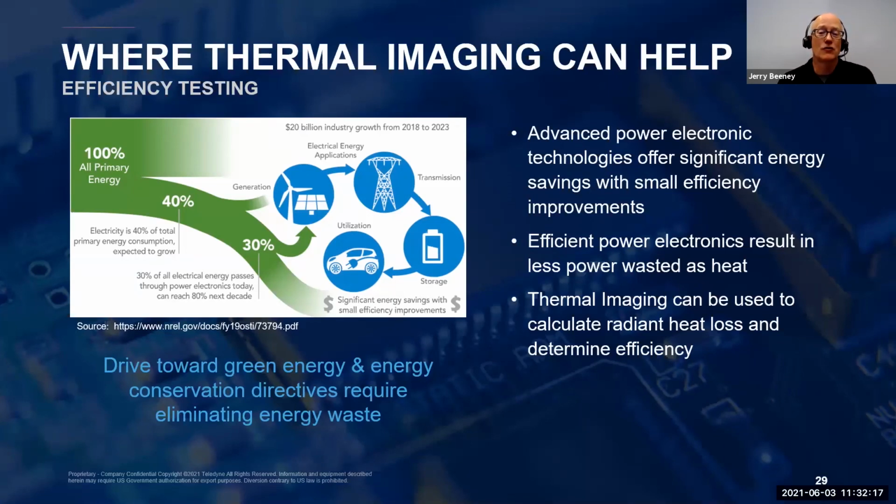Our infrared cameras can also help support green energy development in the current efforts to optimize energy handling to reduce energy waste and increase efficiency. And the advanced features and compact design of the cameras, in addition to the analysis capabilities of the FLIR Research Studio software, really give test engineers and technicians a flexible temperature measurement tool to support critical testing and validation needs.